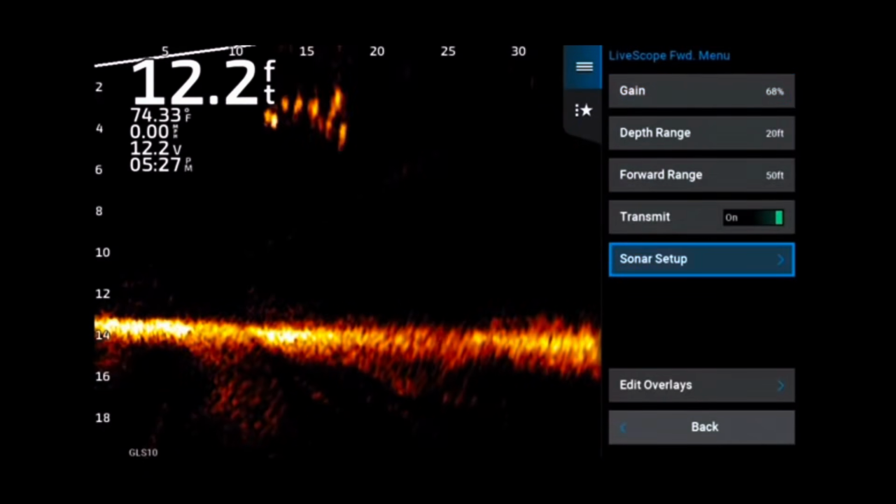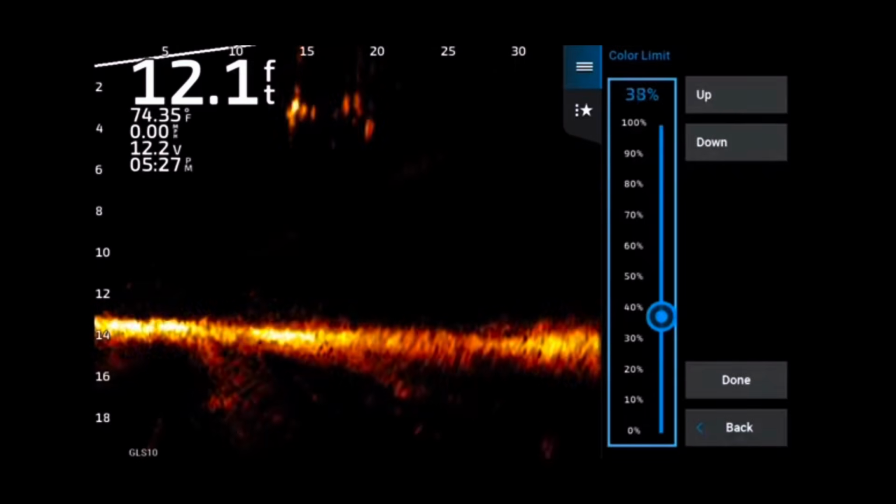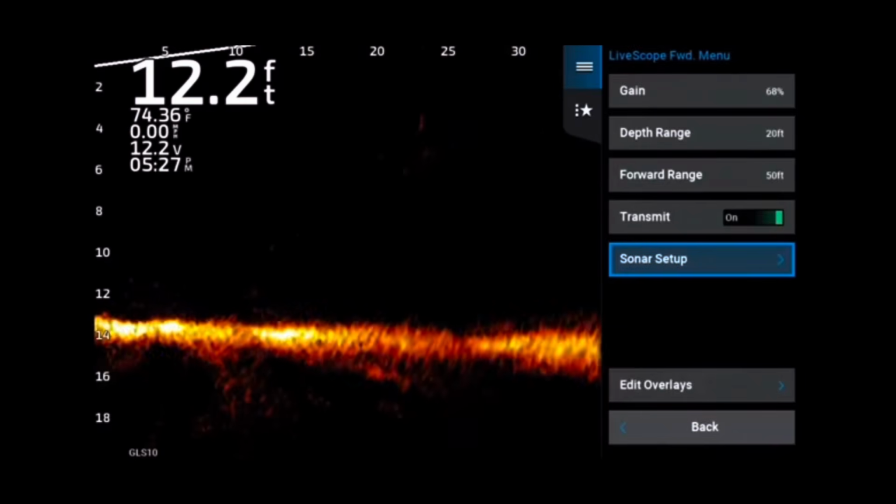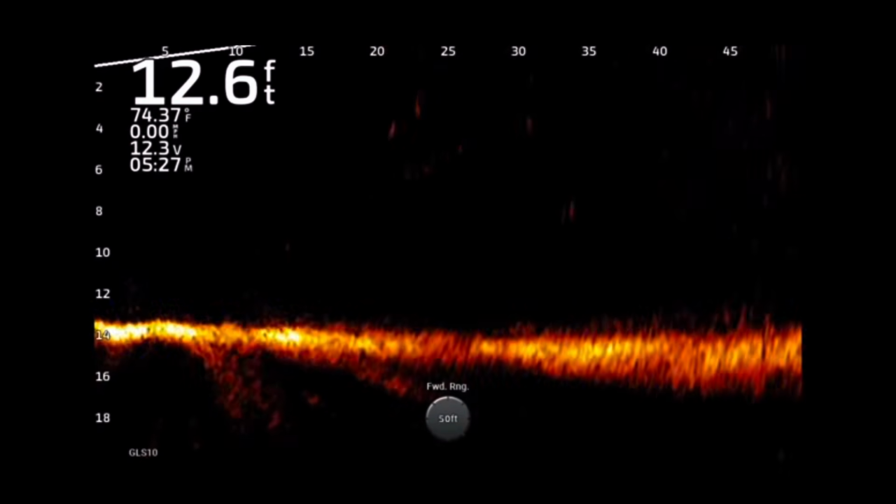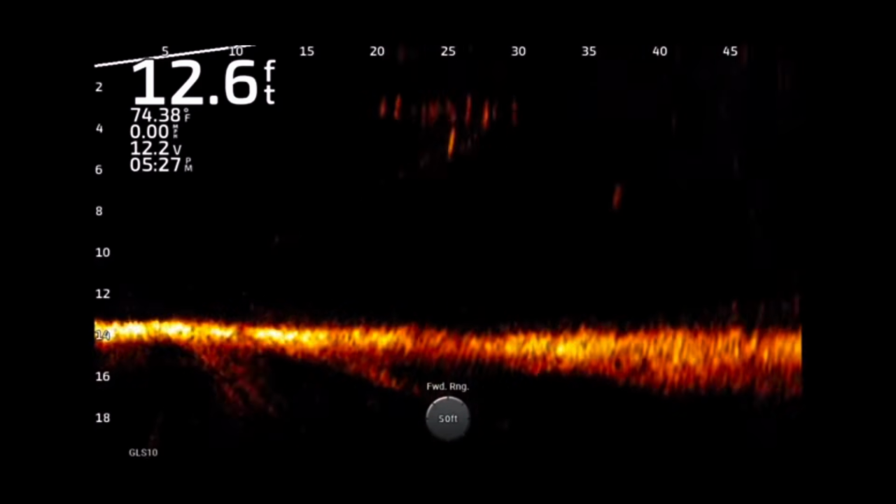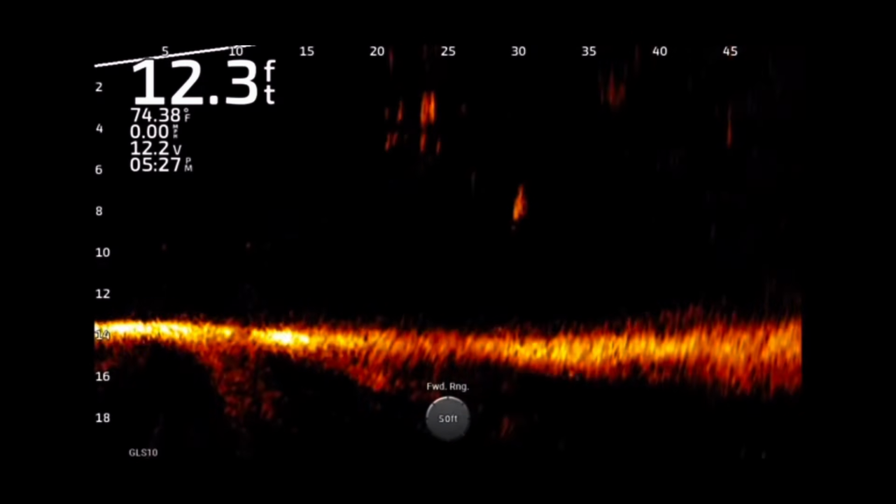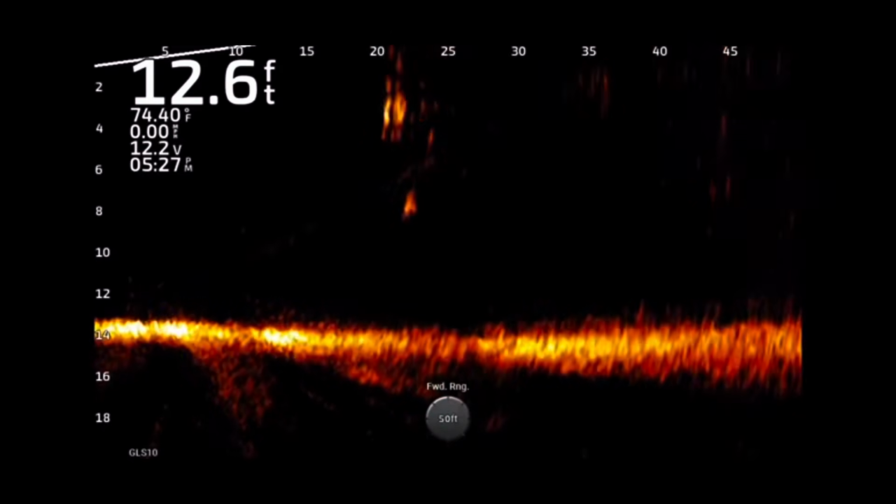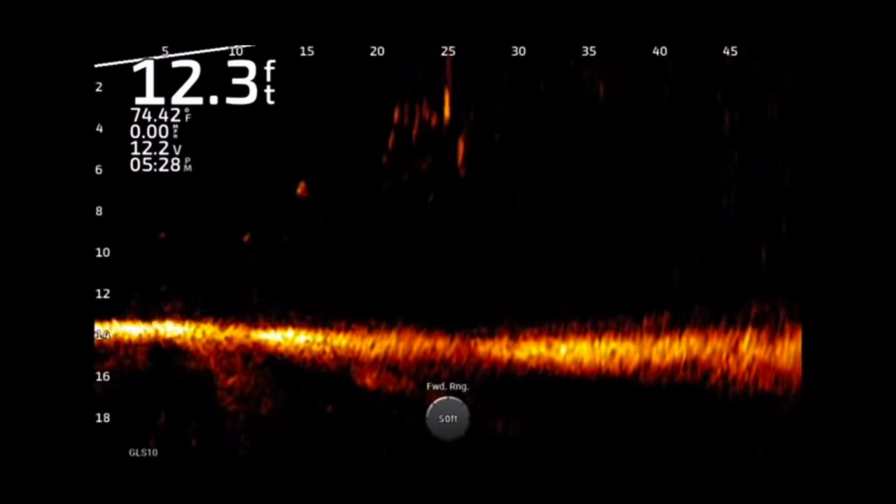So I'm going to turn the color limit to 50. Now, when you turn it to 50, not much changes. The background gets a little blacker because it's filtered out just a little bit of those lighter returns. The bottom got a little bit brighter because the bright returns got wider. Still see the bait coming there about 40 feet, reeling it through here. There's really nothing that, in my opinion, I think there's better ways to filter the screen than using the color limit.